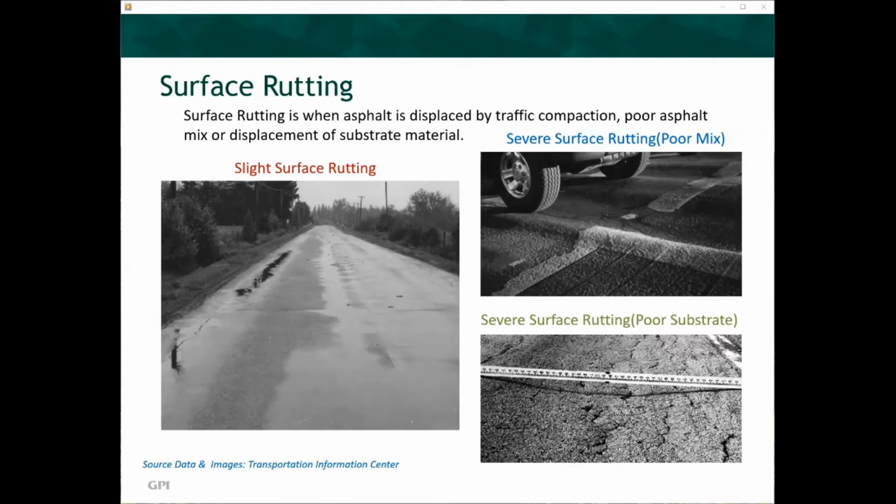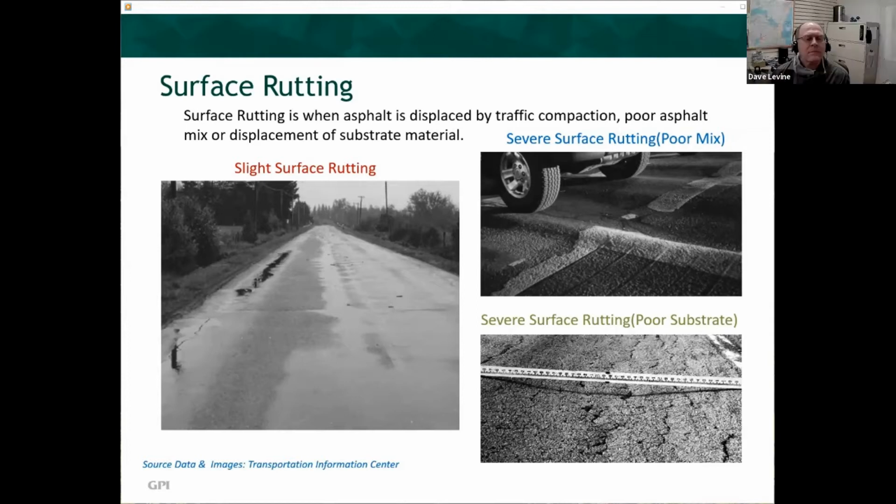Slight surface rutting is easily identifiable during rain events. A continuous pool of water will exist in the lane in the direction of traffic travel. Slight rutting can cause issues, but does not always dictate resurfacing or replacement. Severe surface rutting can result in actual road humps in the lanes in the direction of traffic travel. This is excessively dangerous during rain events and when traffic is changing lanes while traveling on the highway. This excessive humping requires immediate replacement of the asphalt surface and possibly the substrate.